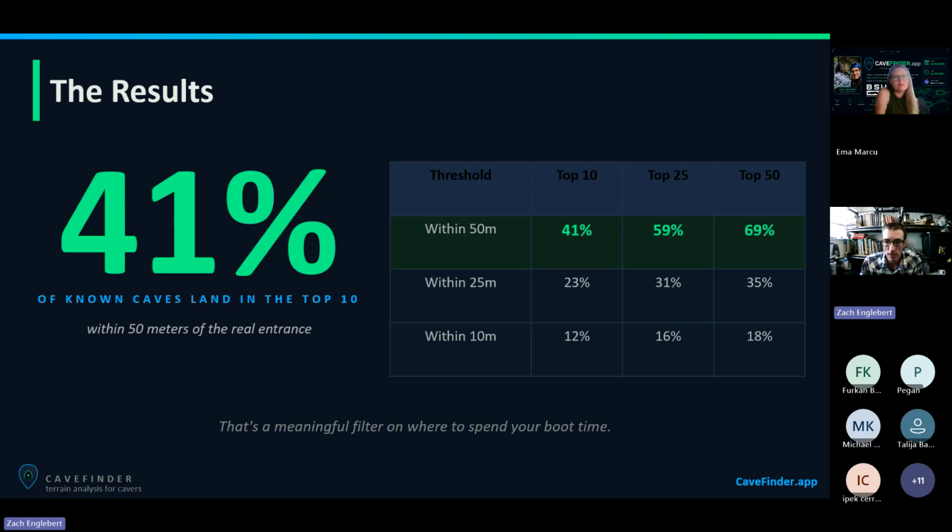I know that's a lot of numbers I'm throwing at you, but basically, if you use CaveFinder to look for caves, if there are caves there indeed, it'll give you a ranked list, and the known cave will be within 10 meters, in the top 10, 12% of the time.